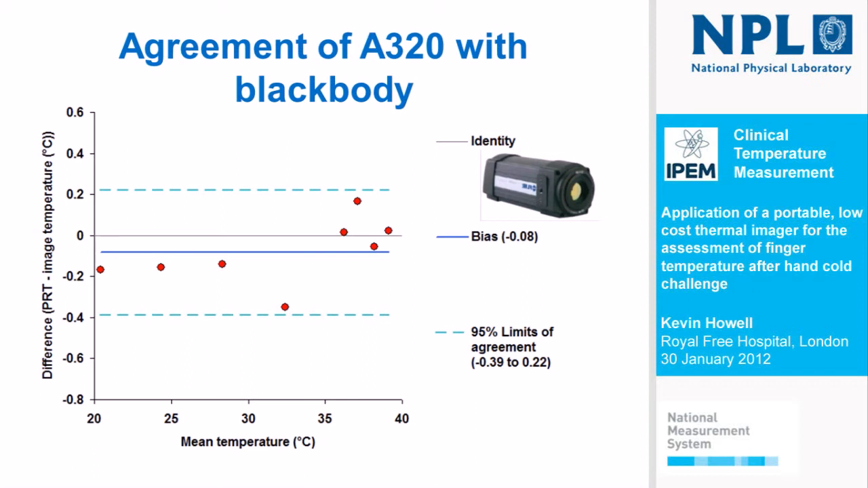So what we're doing here on the x-axis is plotting the mean temperature, or the mean of the camera reading and the true black body cavity reading. And we're plotting that against the difference between the black body cavity and the temperature that the camera was reading. And we can plot here in the blue line the average difference across all temperature readings, known as the bias, and we can also plot the range of differences either side of the bias, across which we would expect to find 95% of our differences if we added more data points in. Graham's nodding as a sort of fact there.